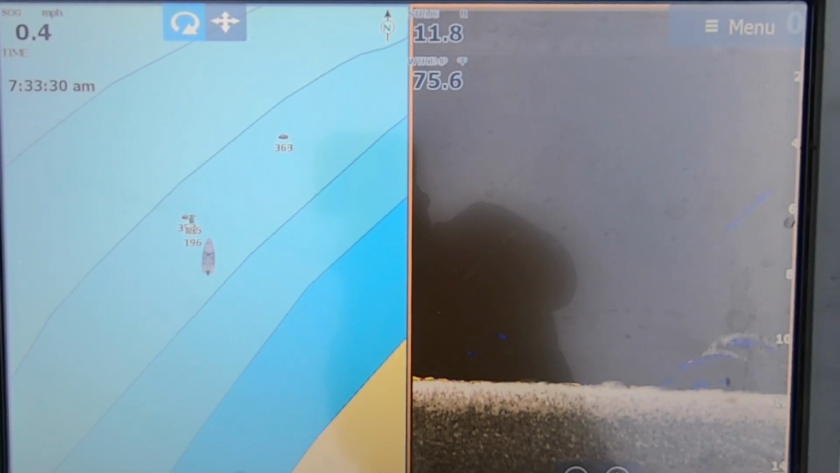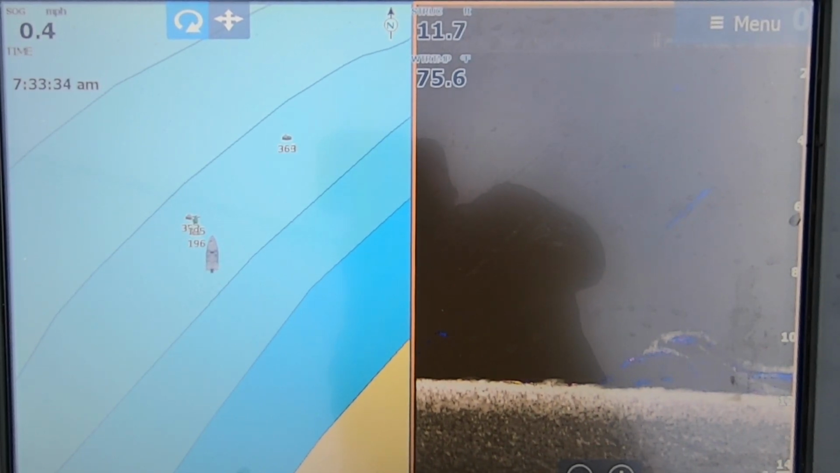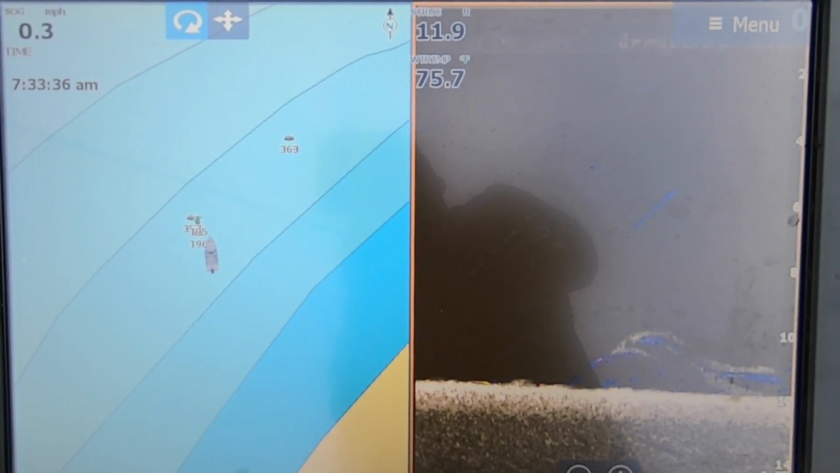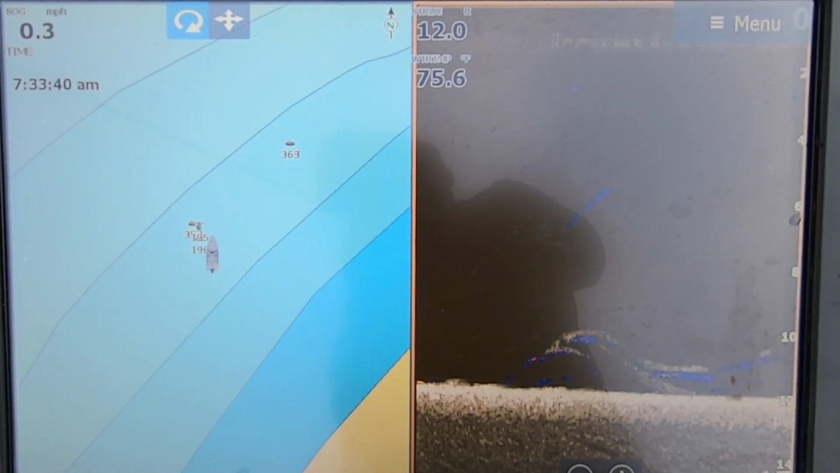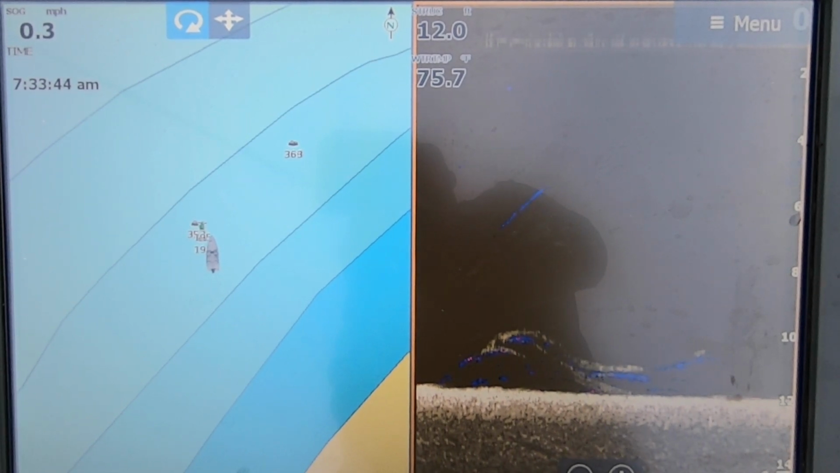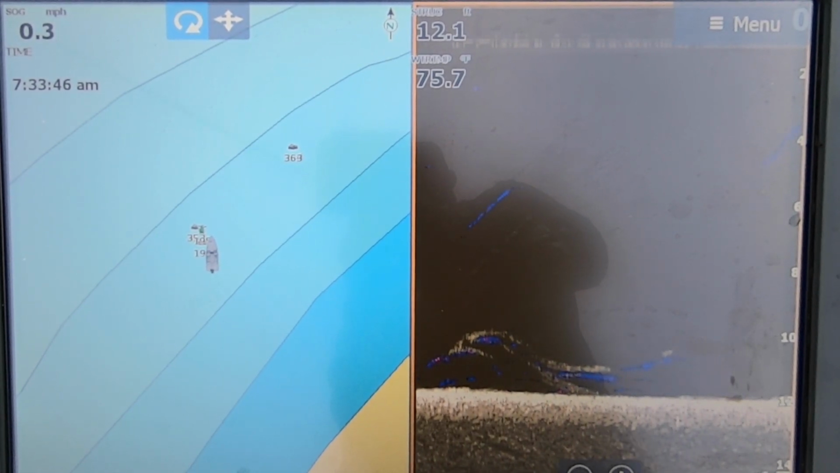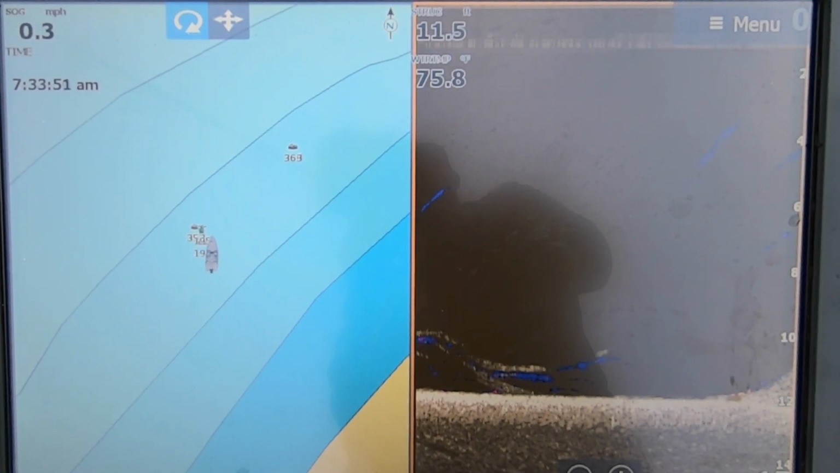I'm drifting out just a little bit closer to that structure. And as soon as I get close to that structure, now you're starting to see bait. Okay, there's a couple pieces of bait there. There's going to be a wad of them here in a second. And the bait that's around this particular piece of structure is bluegill. I'll tell you how I know that as soon as I see it.